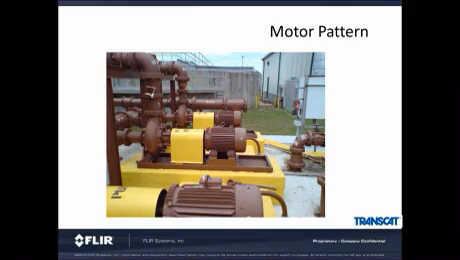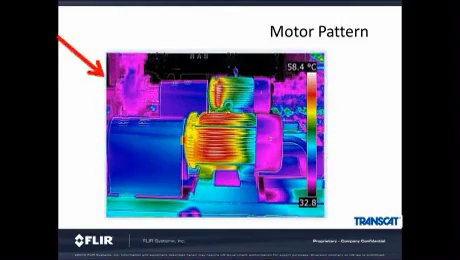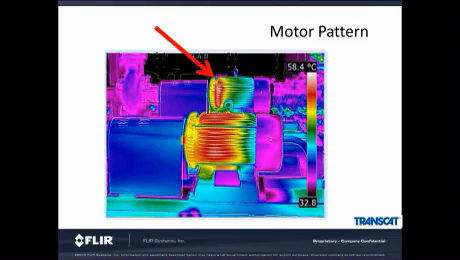We keep continually talking about comparison images, and this one is no different. The difference in temperature between these two objects is very clear and would not have been picked up by a spot gun. Both motors are the same model doing the same exact work.